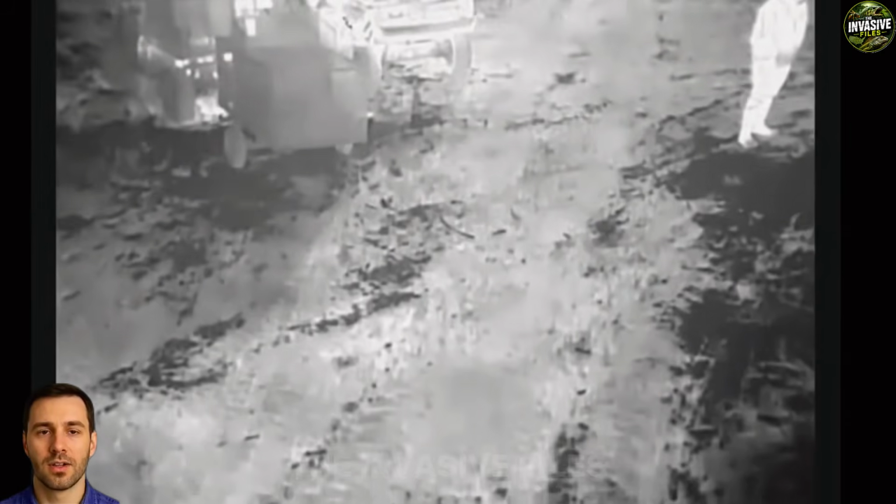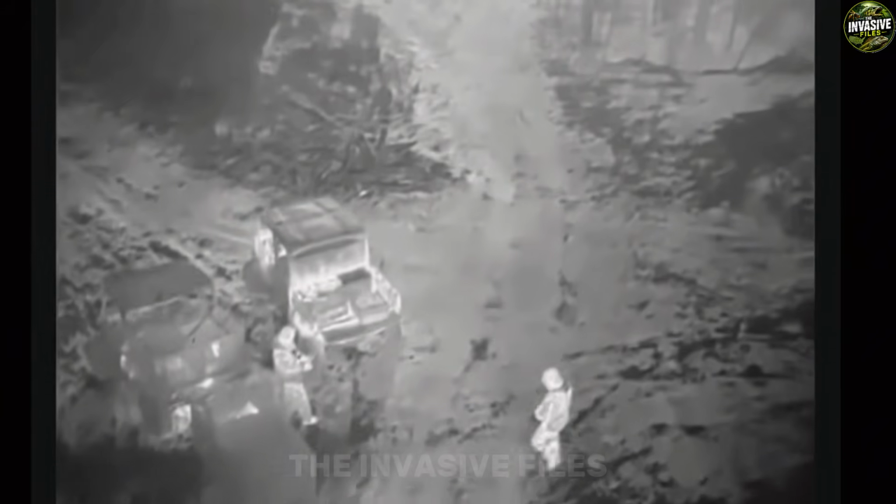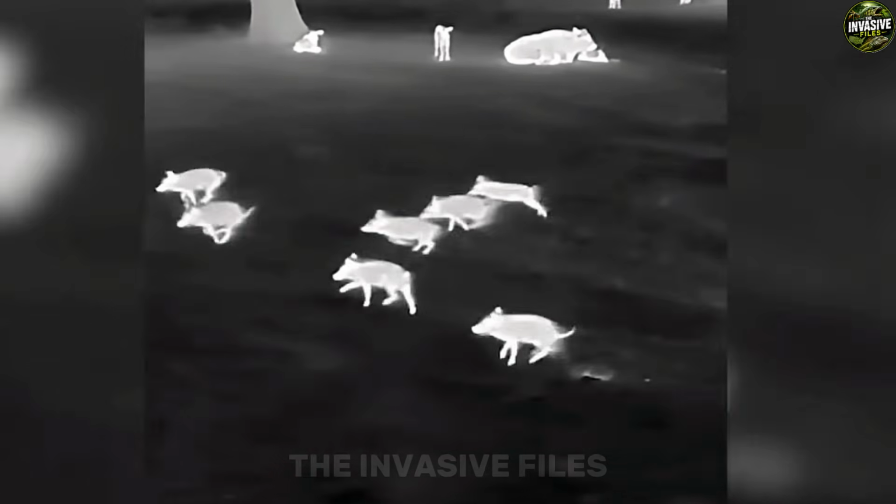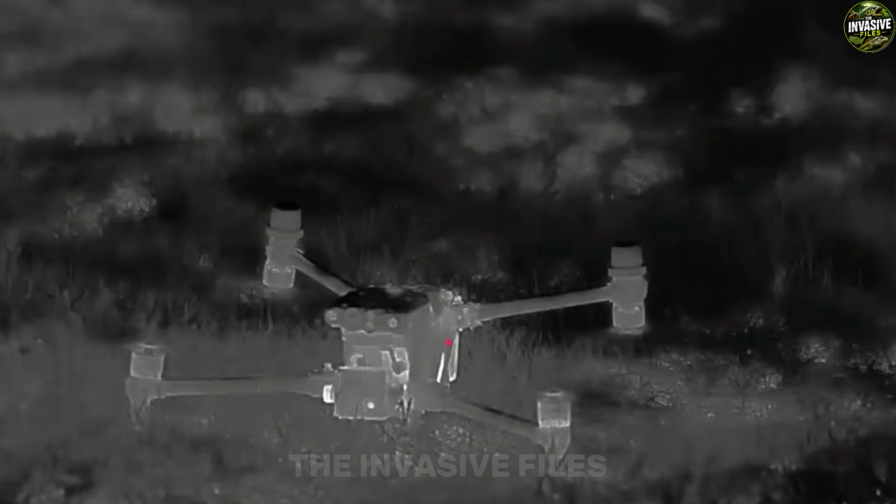Forget creeping through pitch-black brush on foot, blind to what is waiting 10 feet ahead. Colt Miller does not hunt in the dark anymore. He owns it. Sitting in his pickup at 2 in the morning with a hot cup of black coffee on the dashboard, he taps a screen, and a subtle electronic hum cuts through the Texas night. High above the soybean fields, at 400 feet, his Mavic 3 thermal takes to the air.